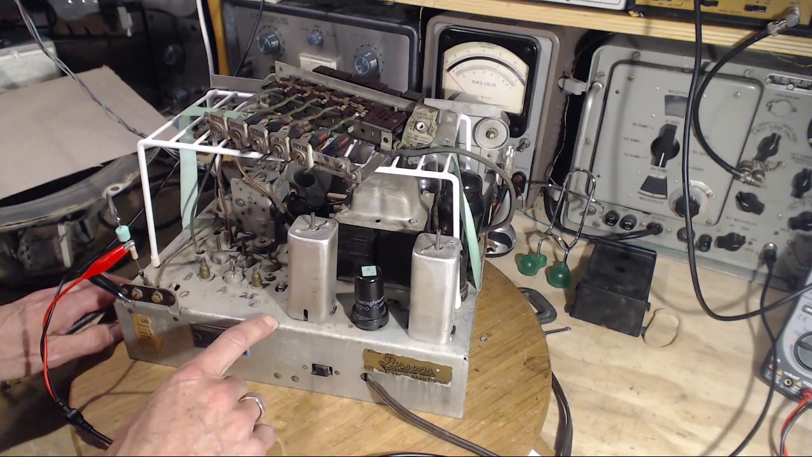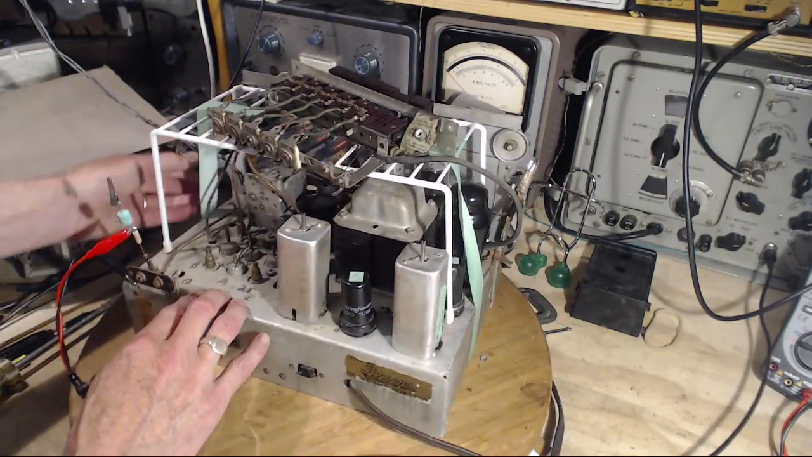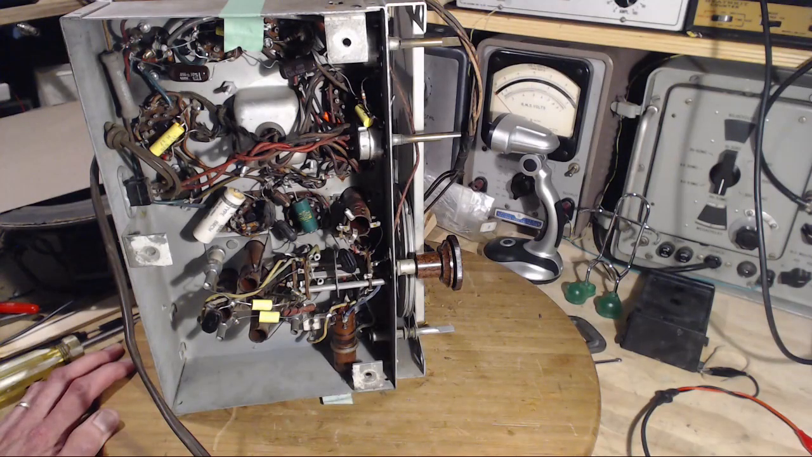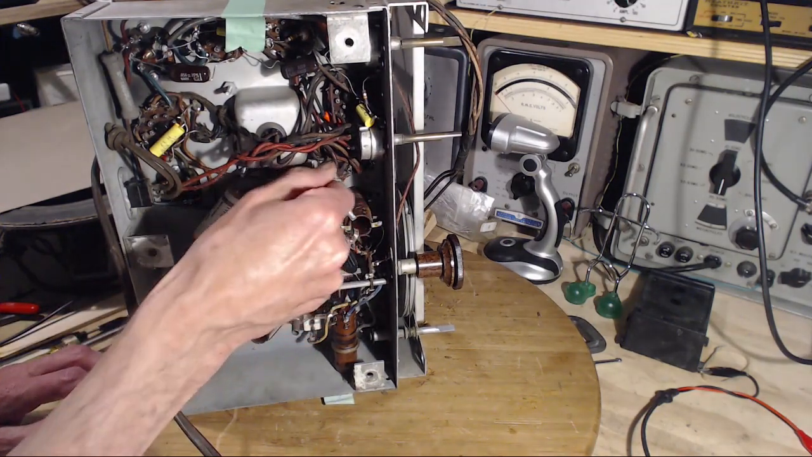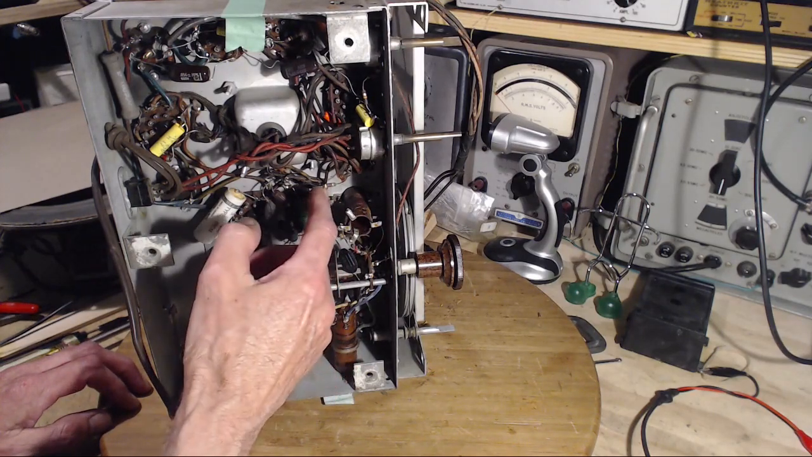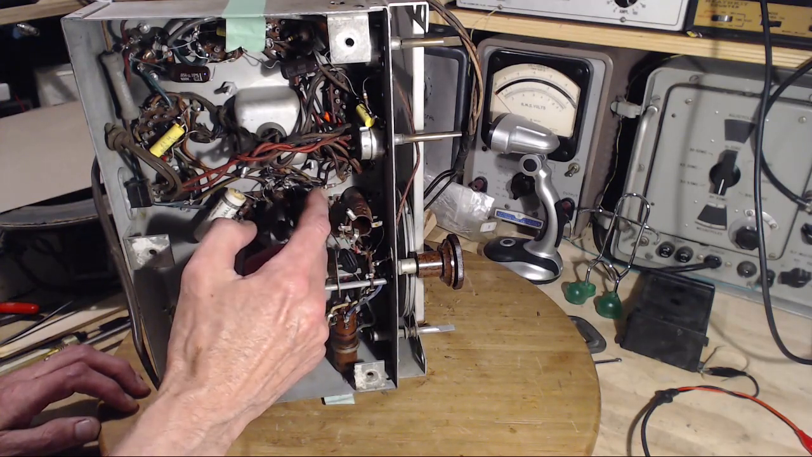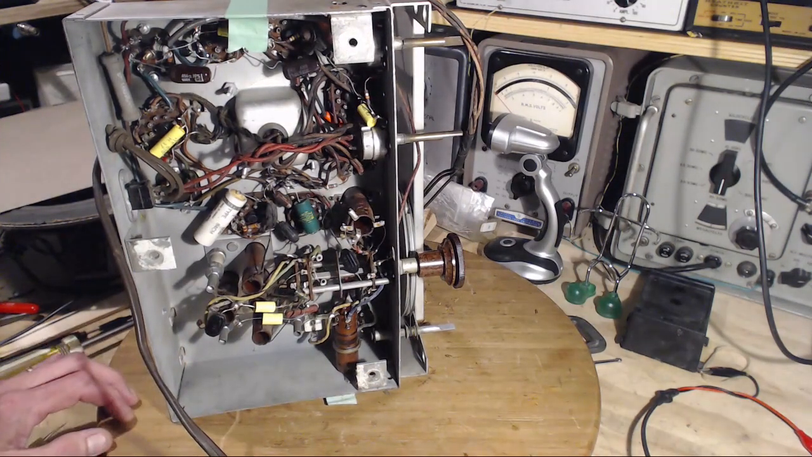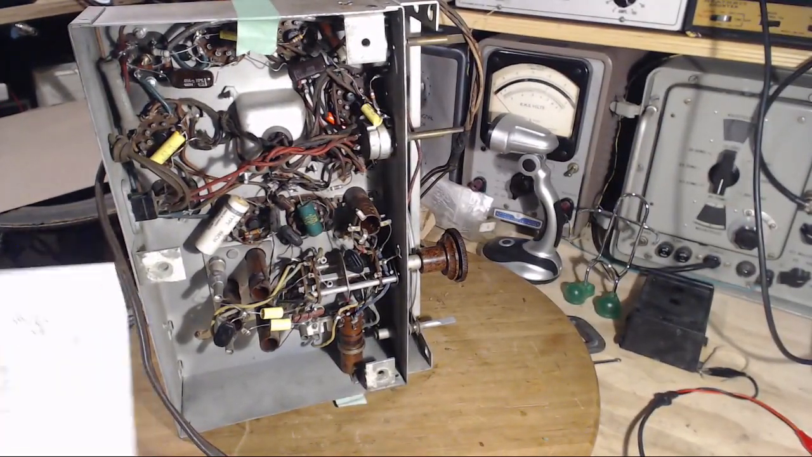So let's get at that resistor. I think I'm going to flip it this way. Let us get at that resistor. Now, I flip the radio over. Here's the resistor in question. So it's yellow something. Because it's heated, I think the something has lost its color. But my guess, 47 with 2 zeros, 4700. Okay, can you find something like that?